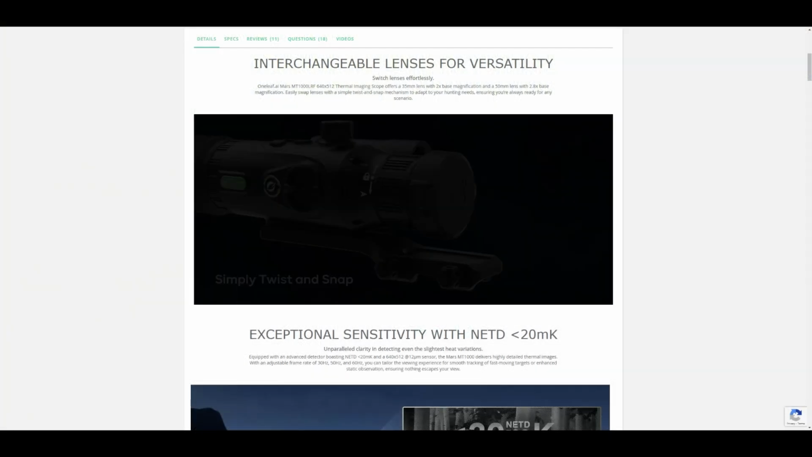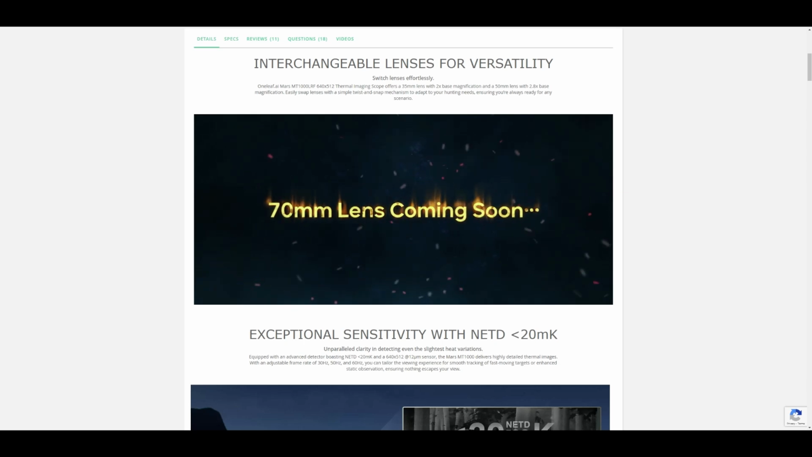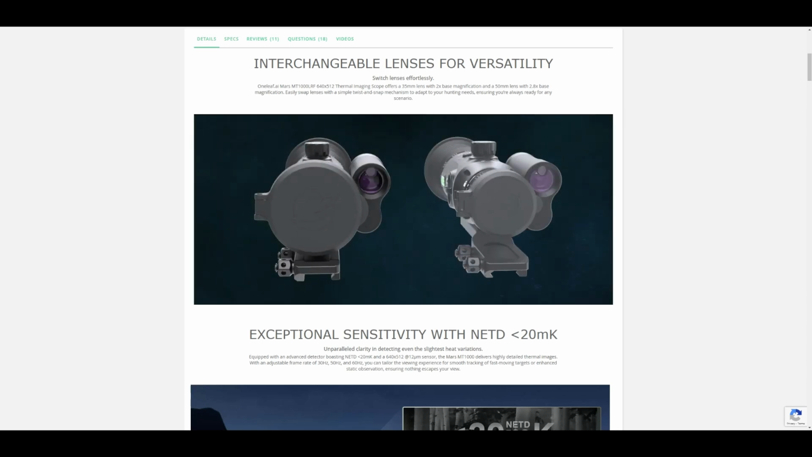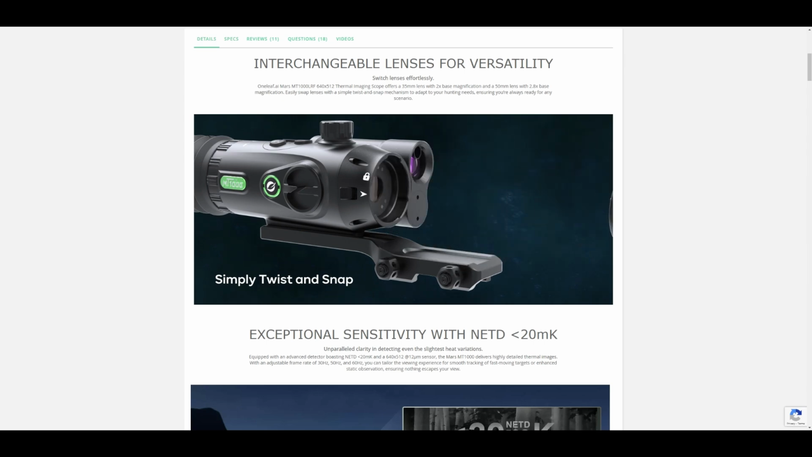Here we are on OneLeaf's website looking at the MT1000, and they have all the key features with great graphics right on this web page. So I'll leave this web page in the description box below in case you don't want to walk through it with me. You can do it on your own time. Click that link and skip ahead to the hands-on features after this little segment.